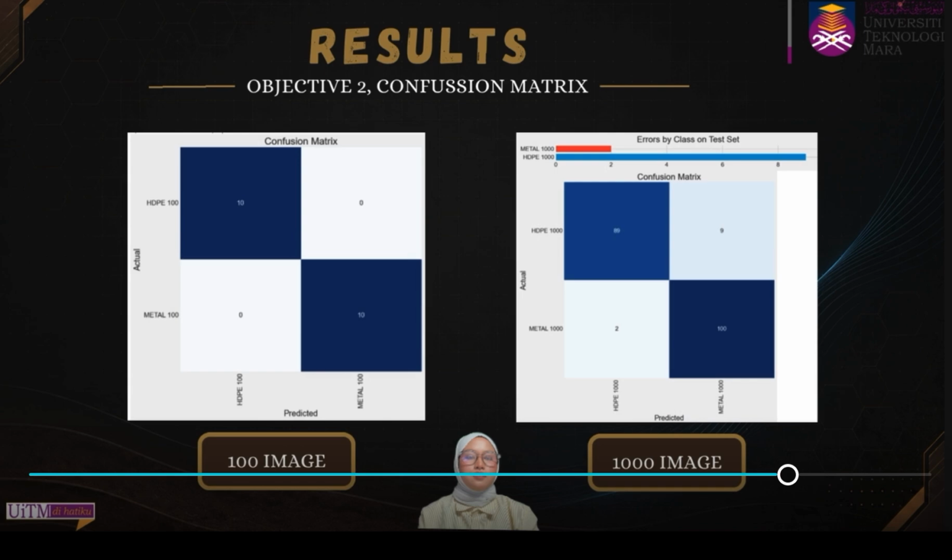Next is the result for the confusion matrix, one for 100 images and another one for 1000 images. The confusion matrix provides a more detailed evaluation of classification performance. For the 100 image dataset, all test images were correctly classified.